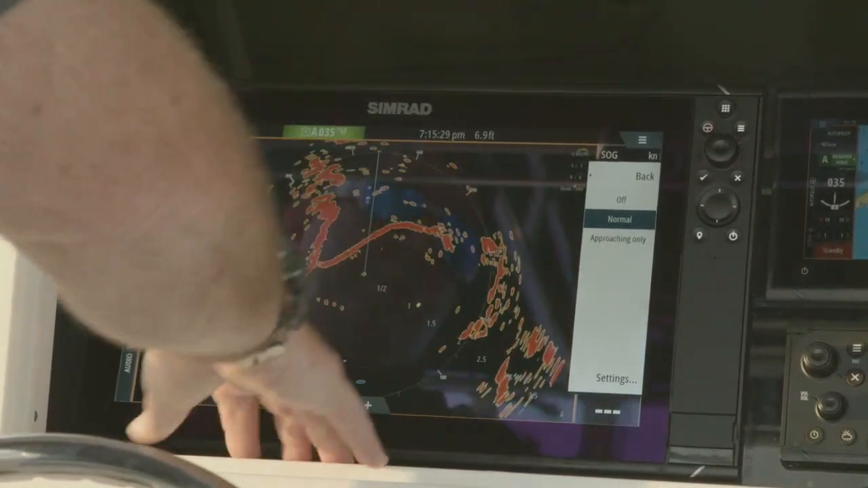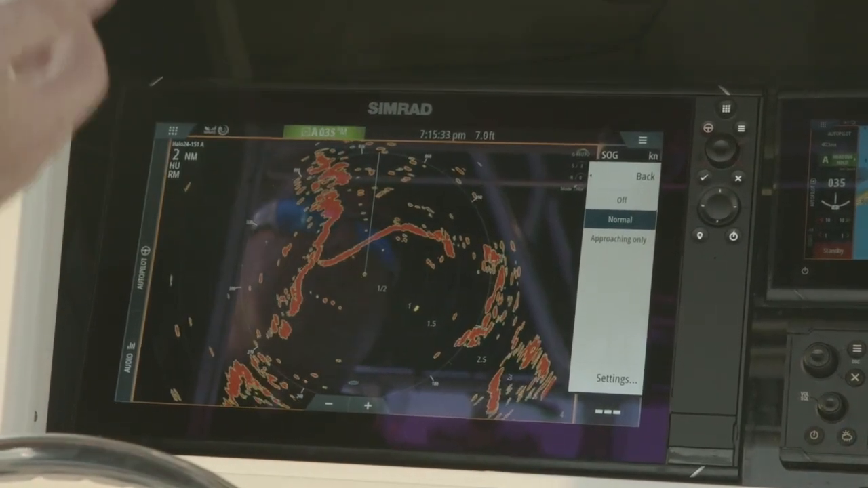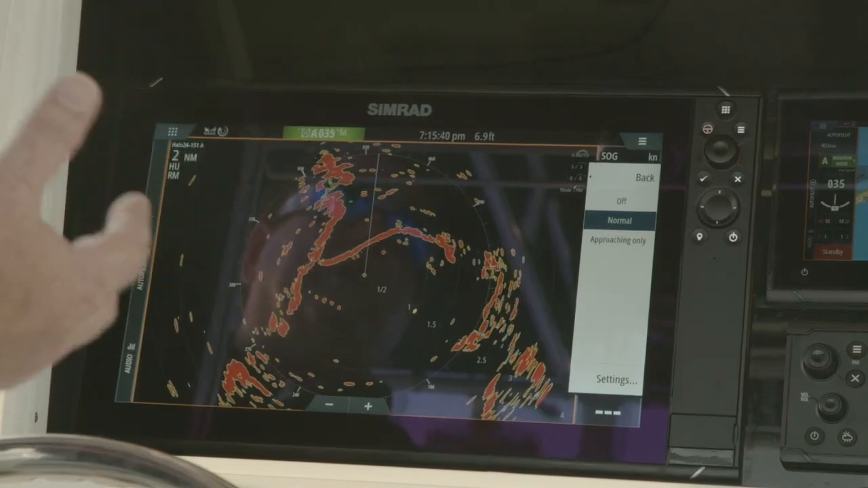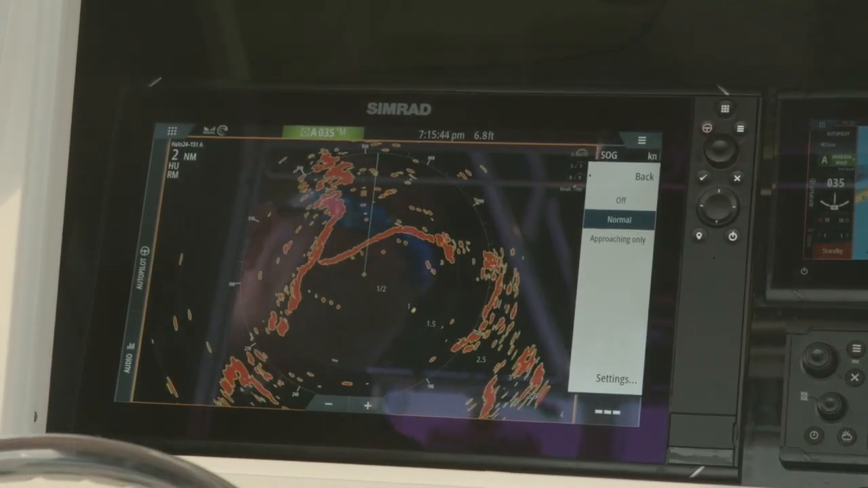So when we go into that setting, normal means we want to see both approaching as well as diverging or leaving targets. We want them. If we don't care about those diverging or leaving targets, then we can just put approaching only. So we're only looking for those yellow targets that are traveling towards our vessel.